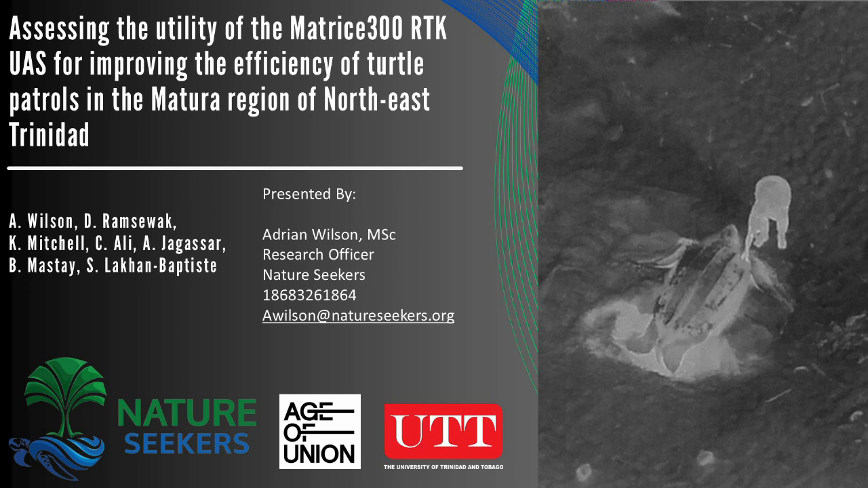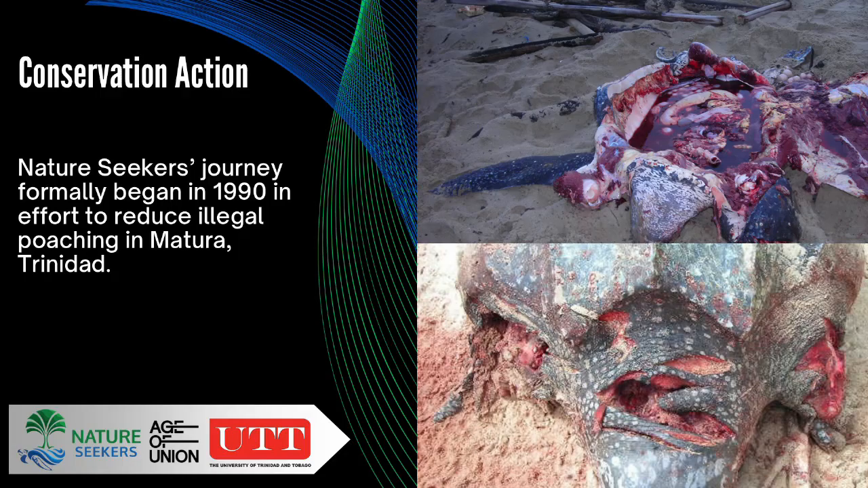But before we go into that, I want to talk a bit about Nature Seekers in general and where we started. I know the images have been graphic, so I can click to the next slide if anybody can't look at it for too long. Back in the early 1980s, and even prior to that, this was a common sight along the beach in Matura. Slaughtered leatherbacks, slaughtered for their meat, for their eggs, just for the purpose of being slaughtered.